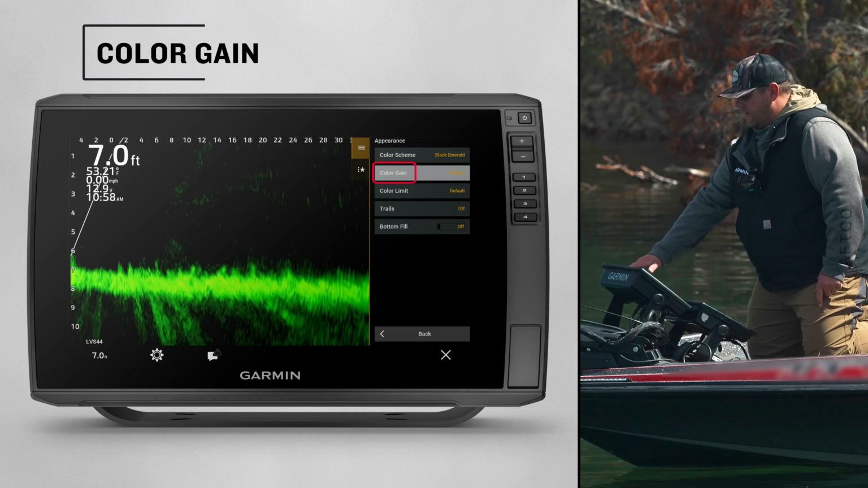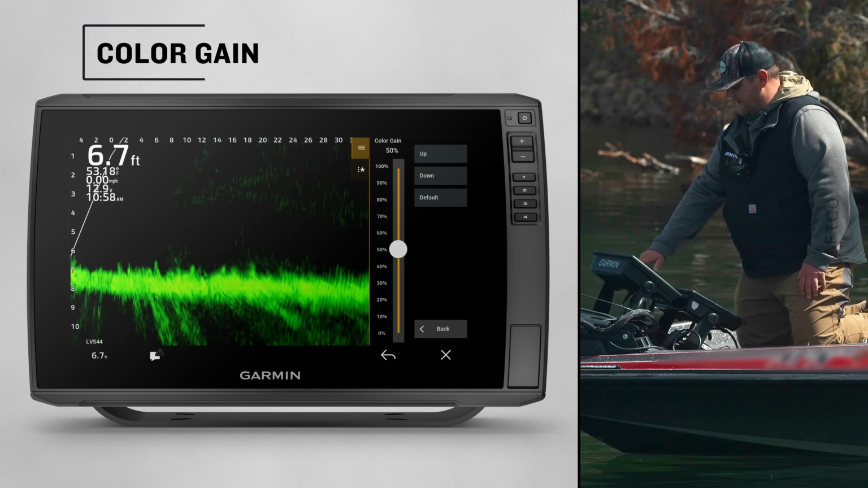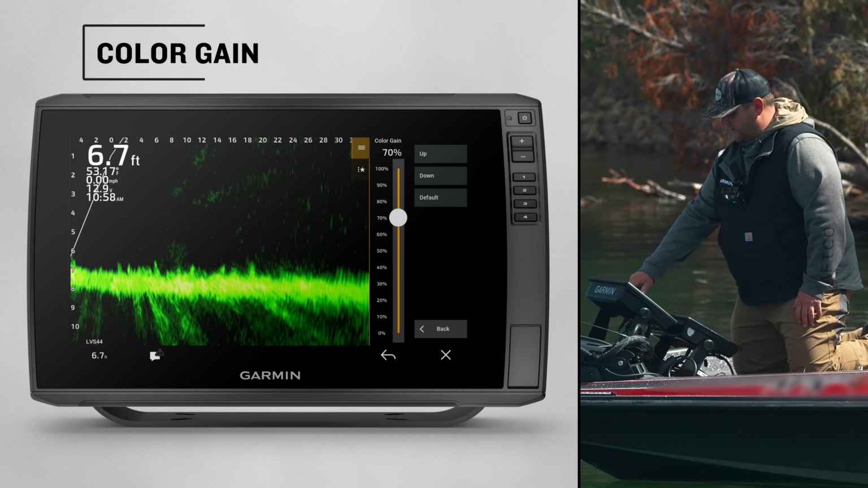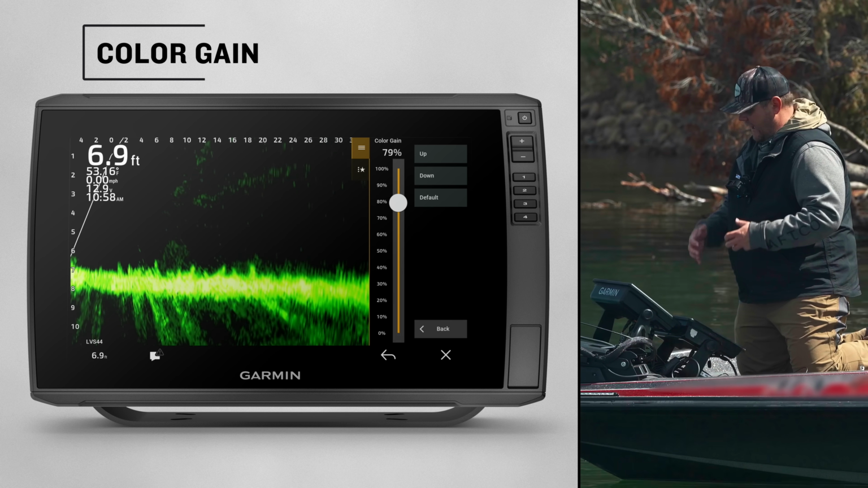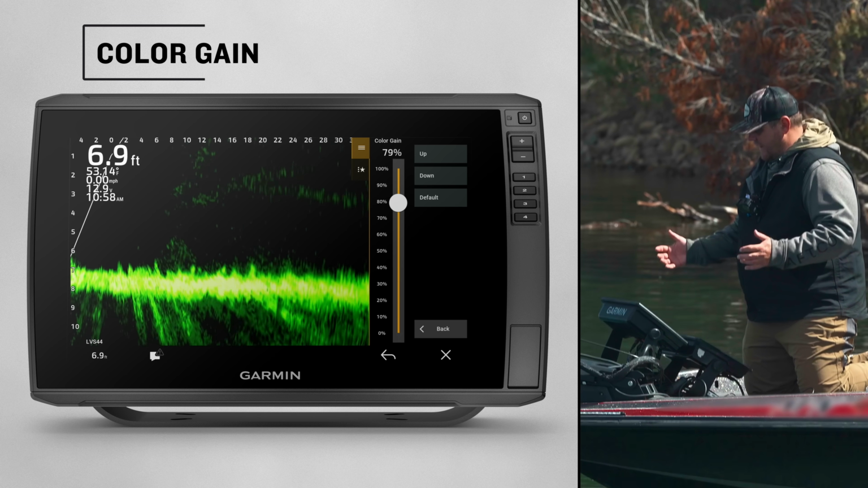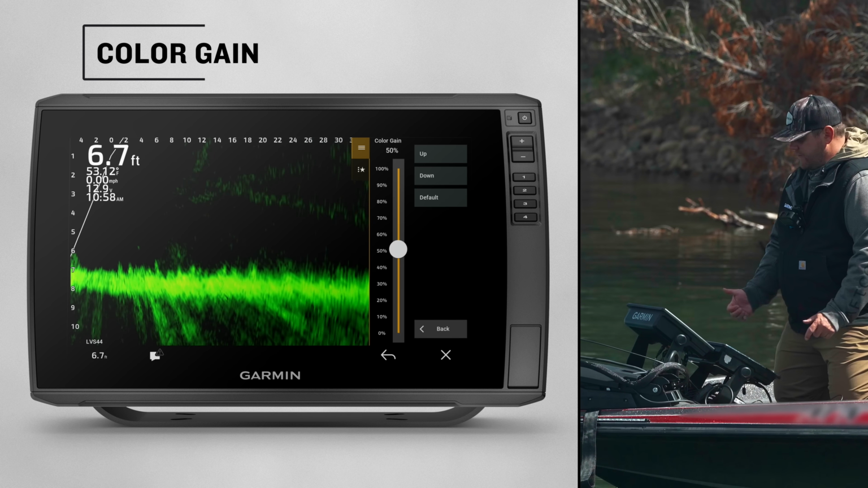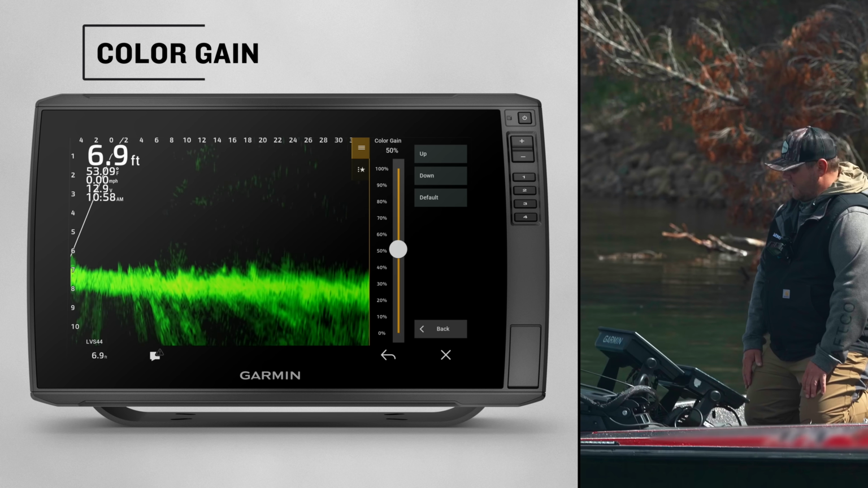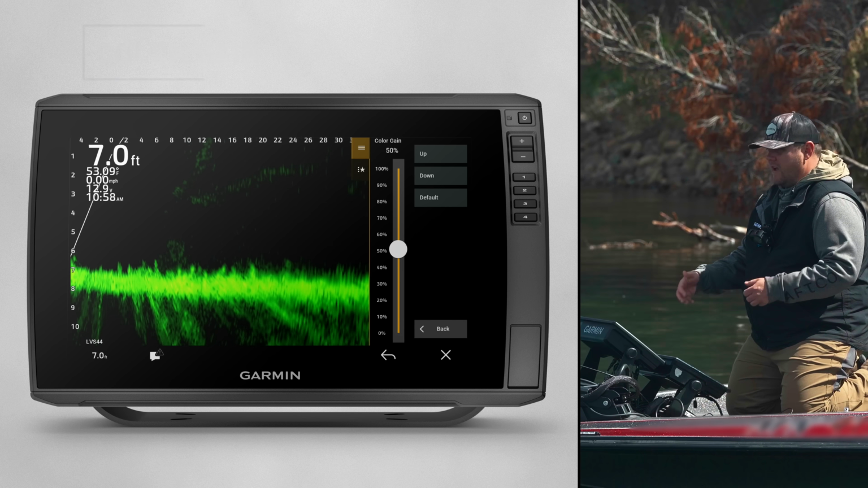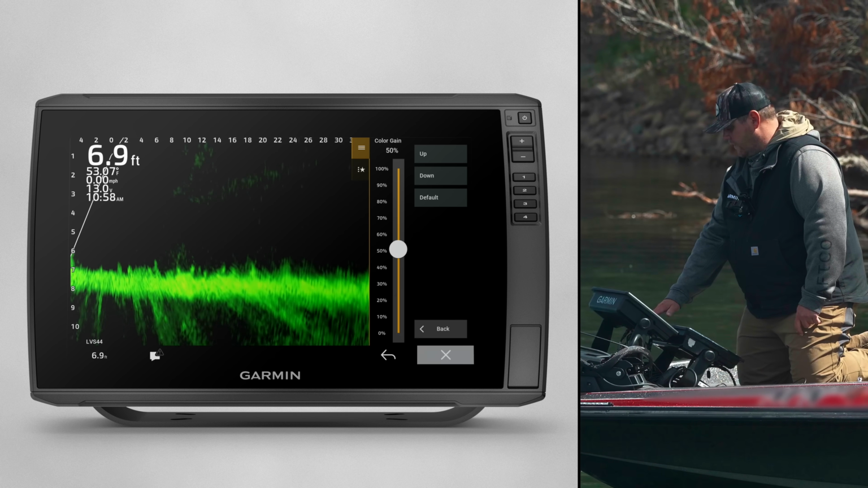And then color gain. This is kind of a cool feature too. So this is going to help stuff stand out a little bit better. As we bring that color gain up, you can see the targets are going to get a little bit highlighted, a little bit brighter, and stand out more. A lot of times we want to just run that on default. What I have noticed with Livescope 2, however, with both of the transducers, is that running that color gain lower than what we used to seems to be kind of a key that I've found with Livescope 2.